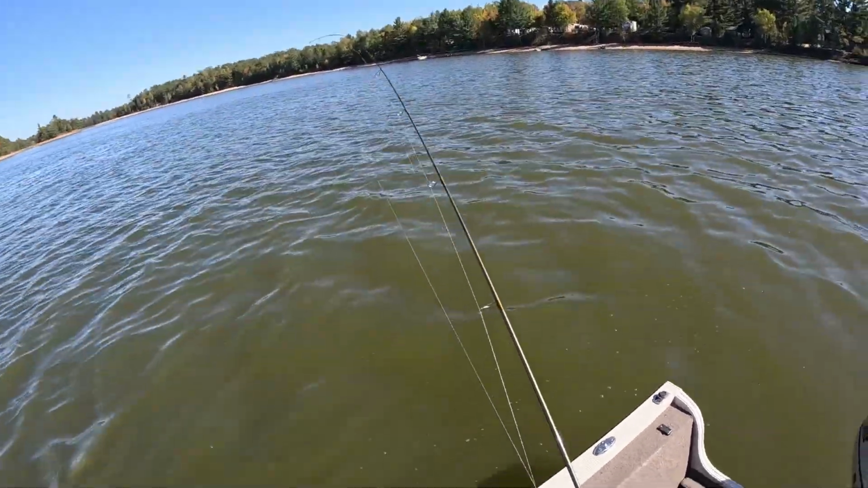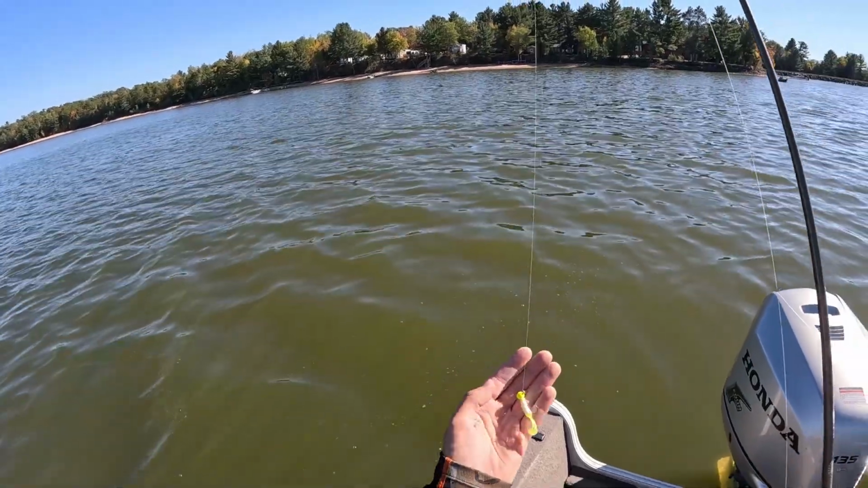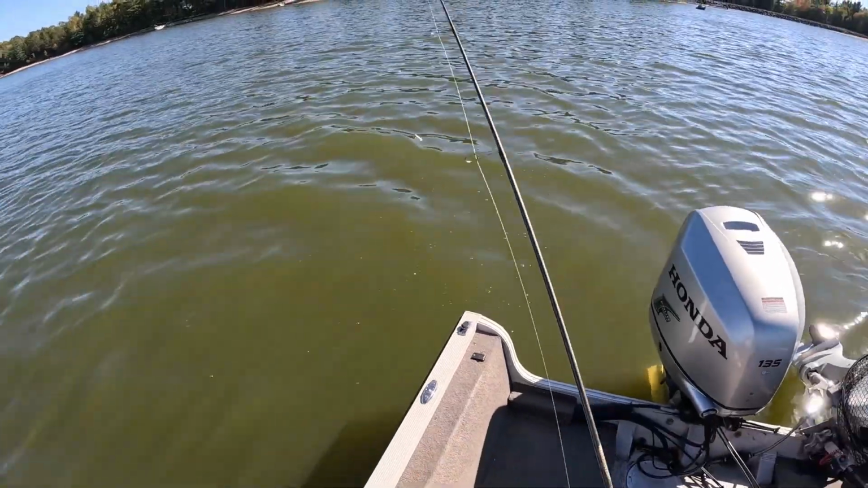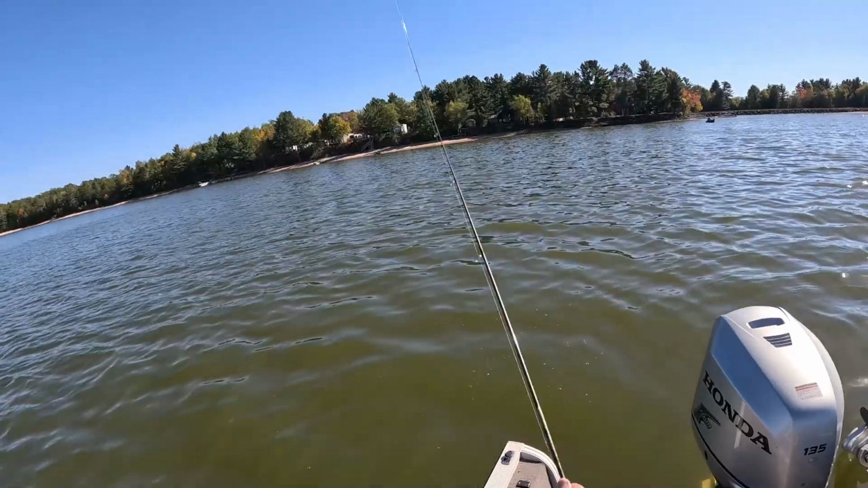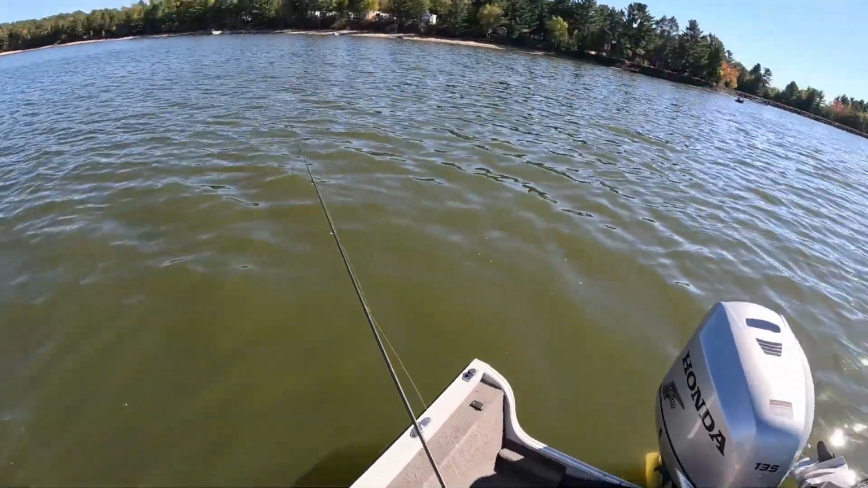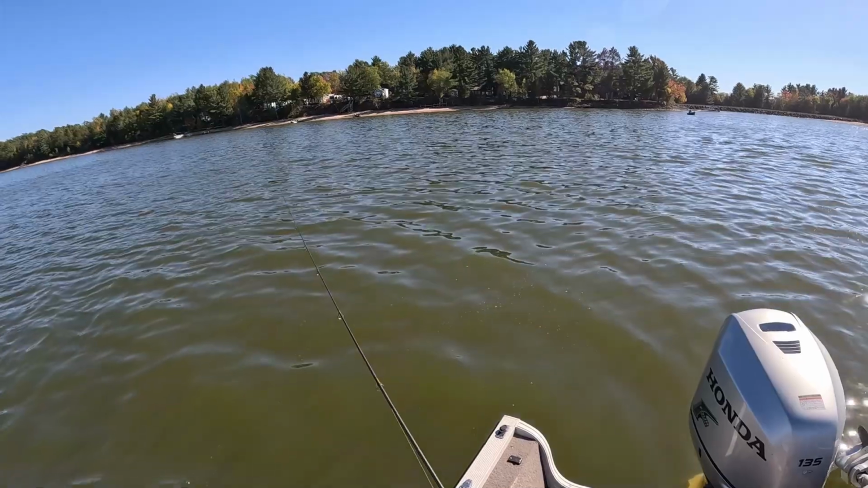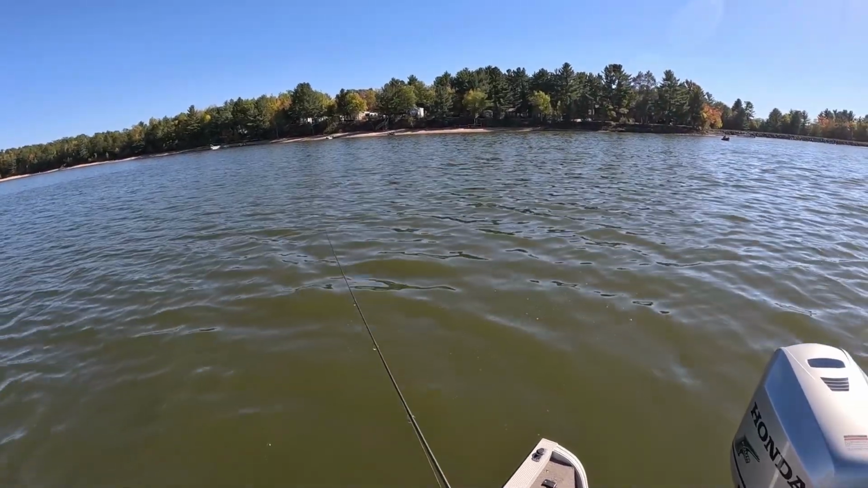All right, let's give her a whirl here. Starting out with a 1/8 ounce jig chartreuse with a Kalin's crappie scrub, and that is the white and chartreuse. That looks really good in this kind of dingy water here. As I said, there was an algae bloom going on. Plus, this is just a stained system to begin with, so bright colors are usually always good. We will see if these fish want to play.